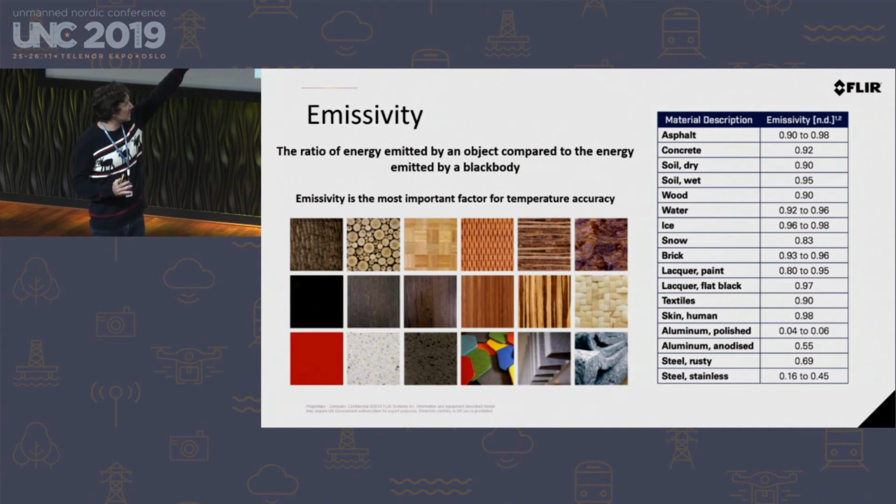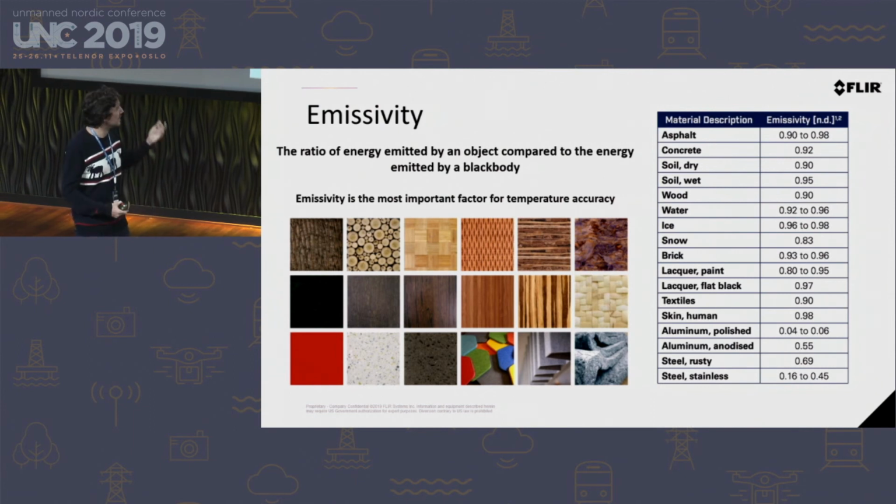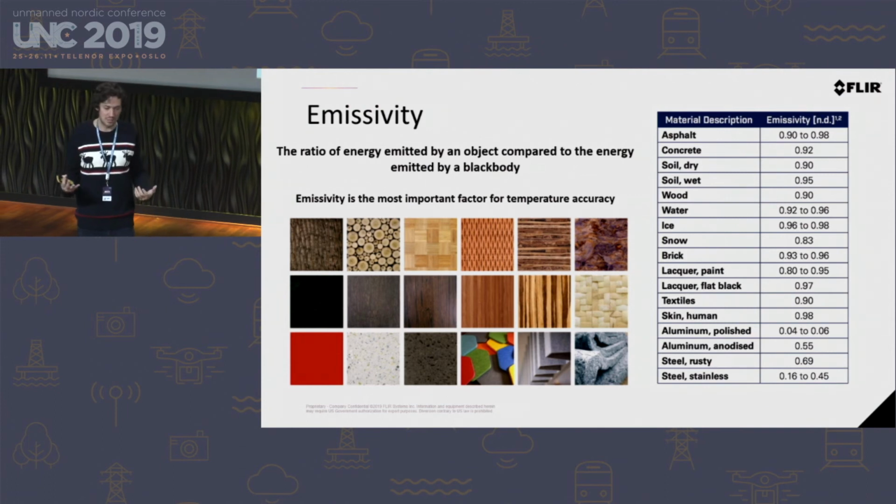So when we look at these numbers on the right-hand side, this is, again, a percentage of a fully emissive surface, something that will show its temperature or the radiation coming off of it completely, rather than reflect. Different materials have different emissivities, which means a different ability to measure that surface's temperature.